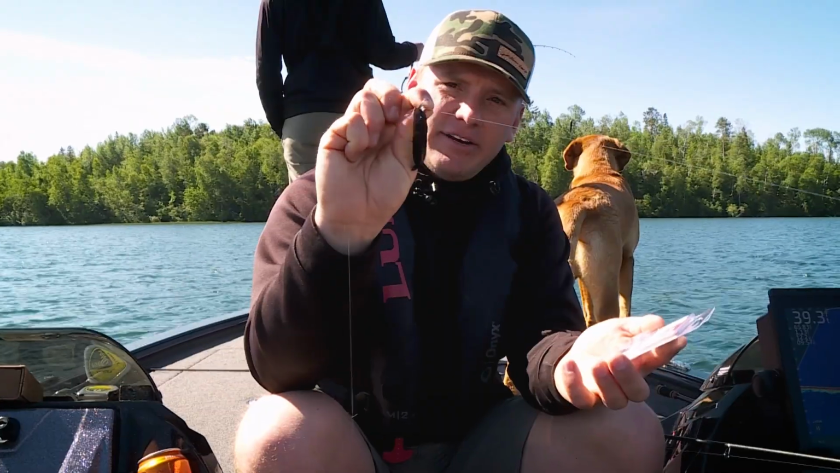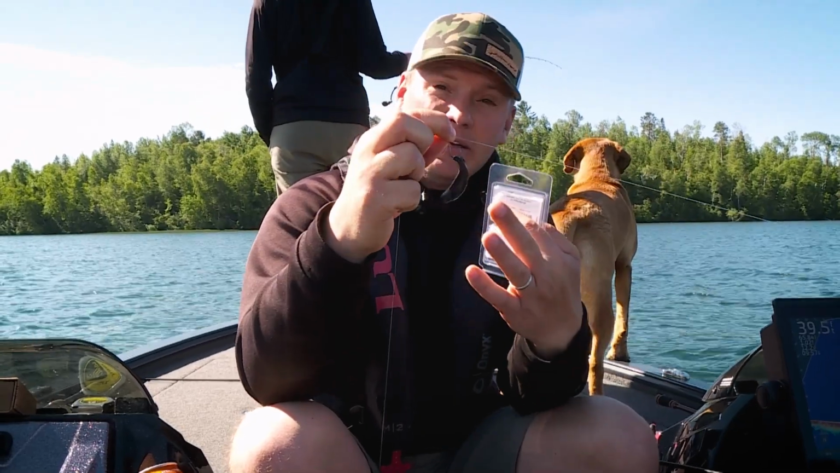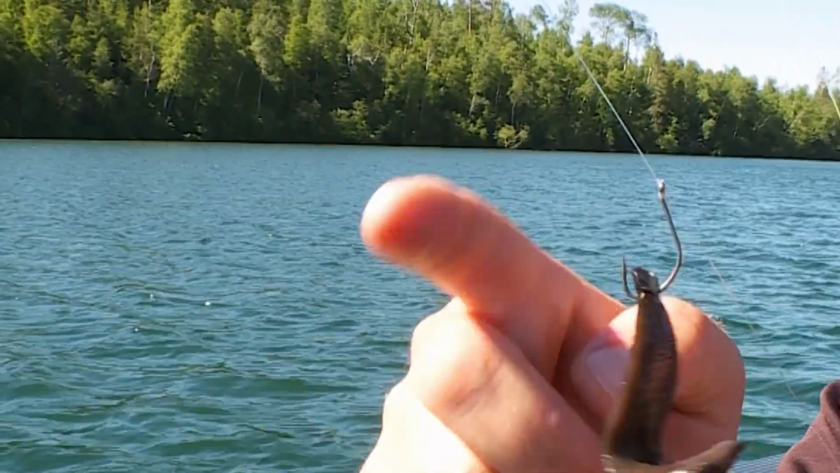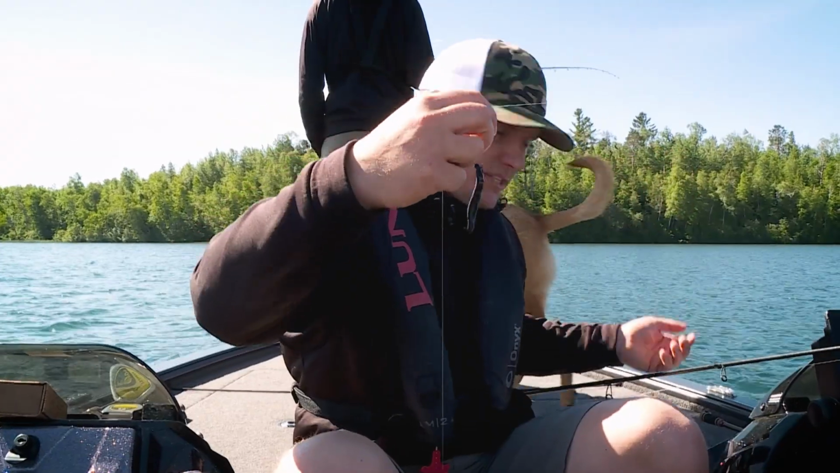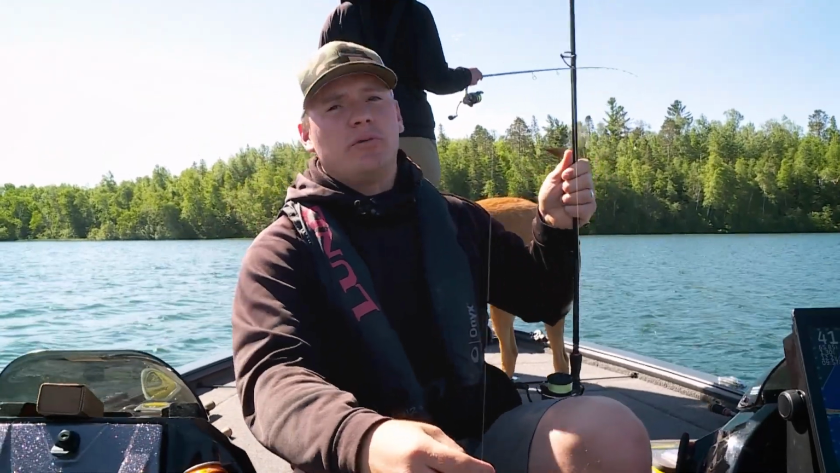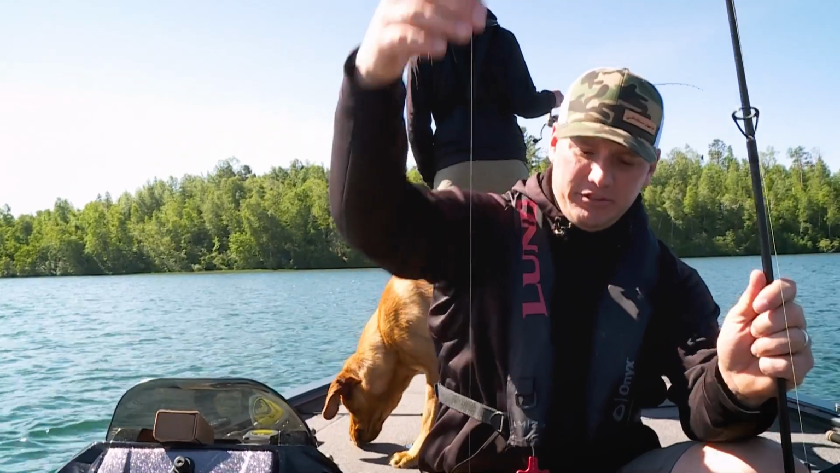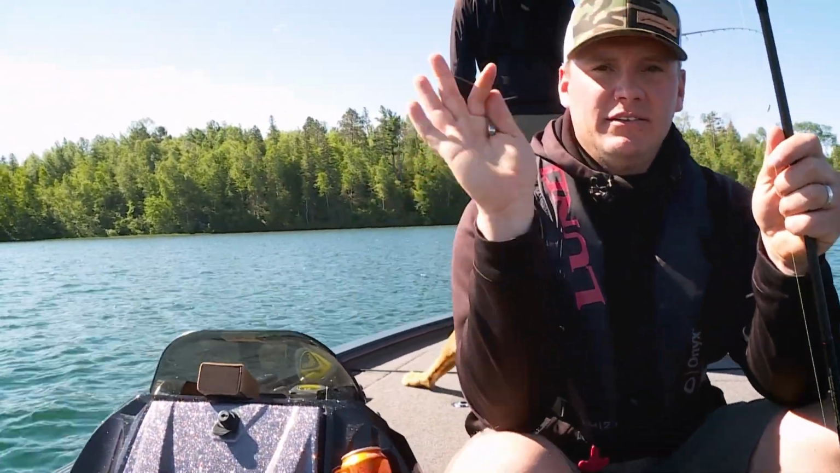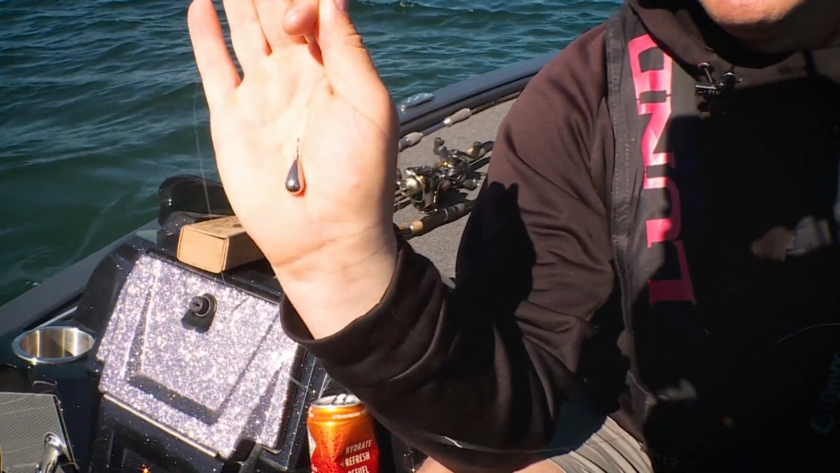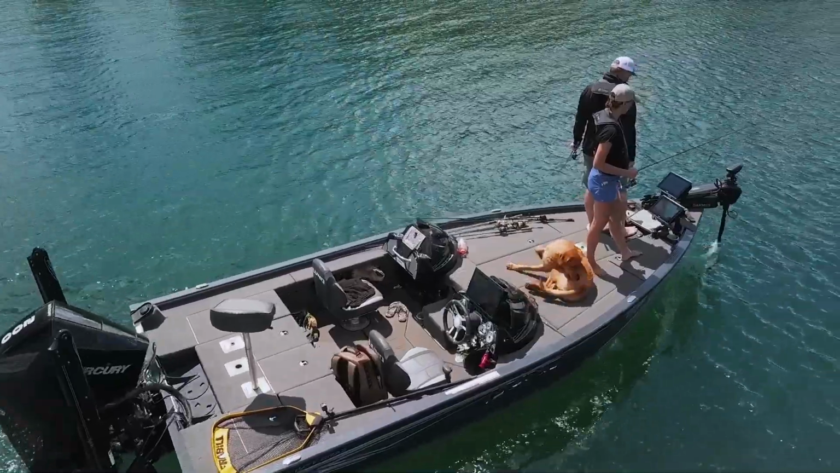Particular hook that I have right here is of the VMC line. This is a Red Line, actually. This is a fairly new hook they came out with, but this is about a number 1 size, because we are dealing with decent sized fish. We want a pretty good gap on that hook. And then, you know, you come down a few feet here, and I've got a 3/4 ounce tungsten drop shot weight. You can use different styles and sizes, but the teardrop is by far my favorite.